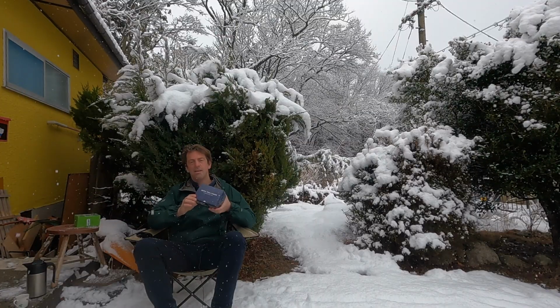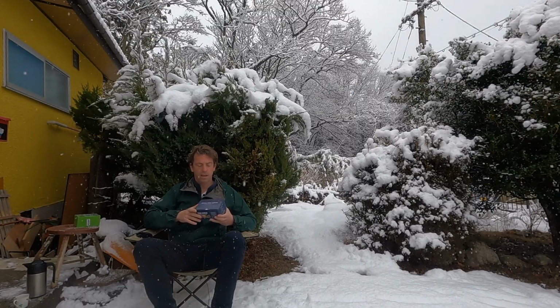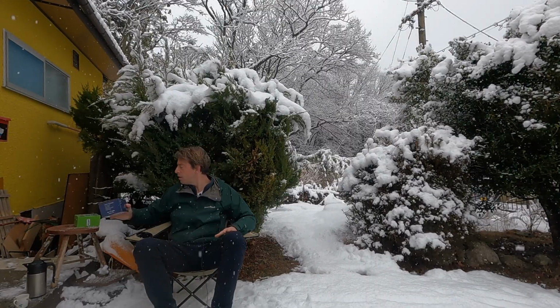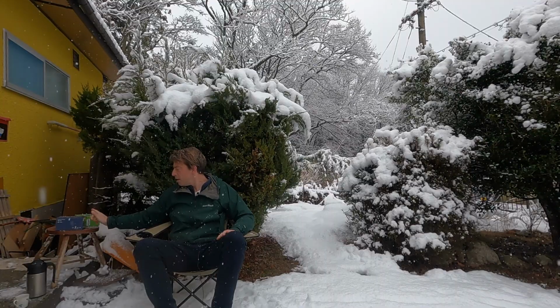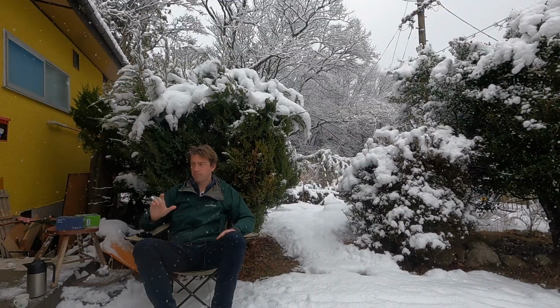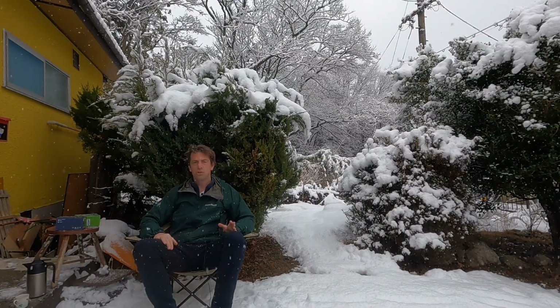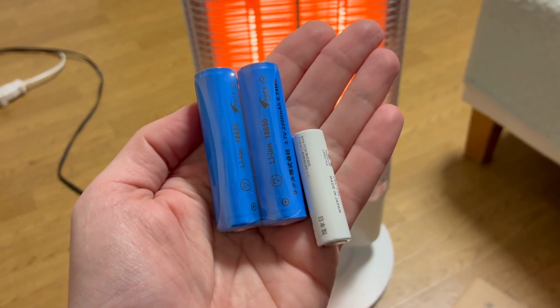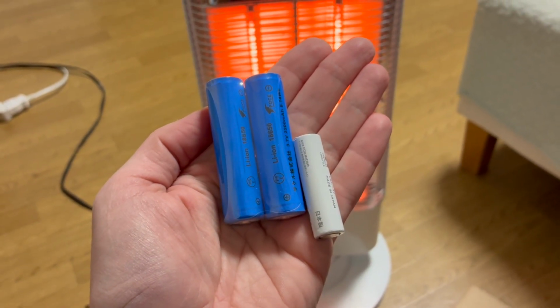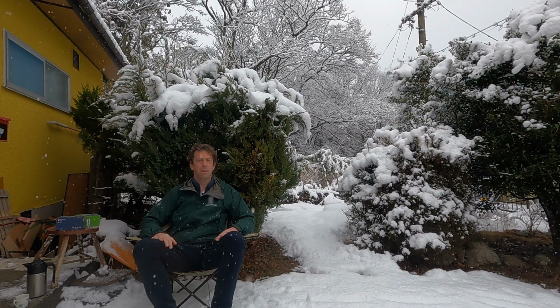So I'm going to save you the unboxing video, but this is a very similar camera. The only difference is the batteries. The green one just takes a lot of normal batteries, and this one has some obscure 18650-sized batteries that you can only get at certain places.